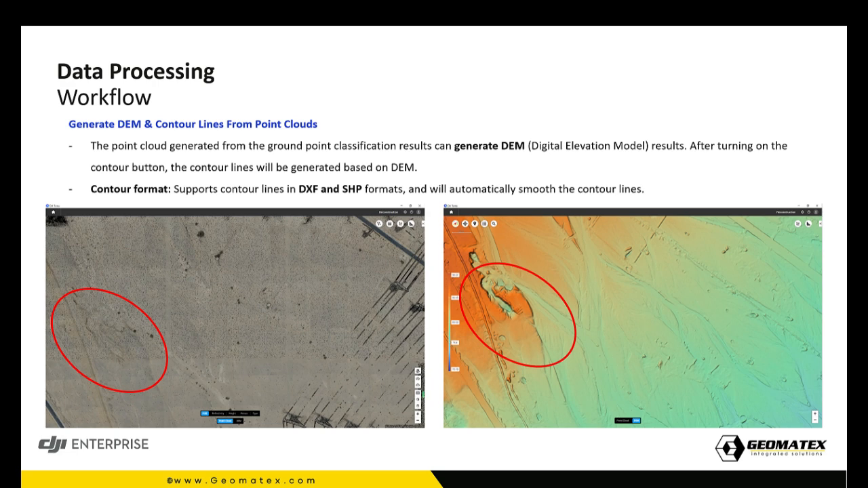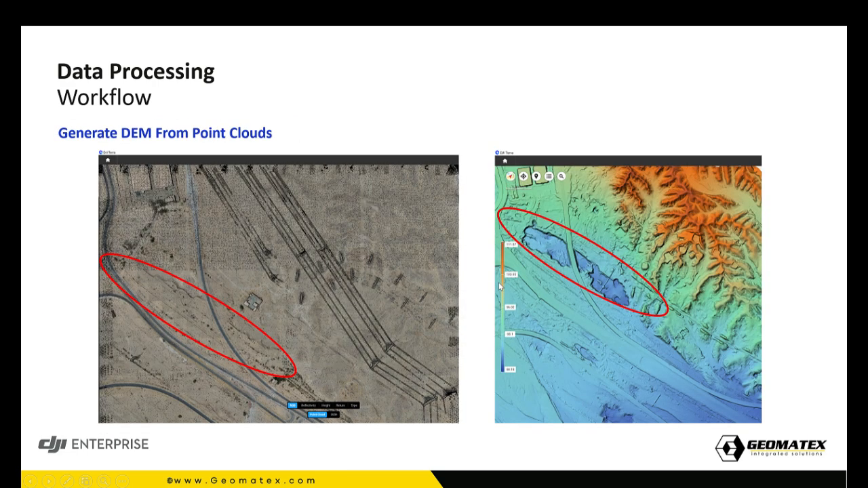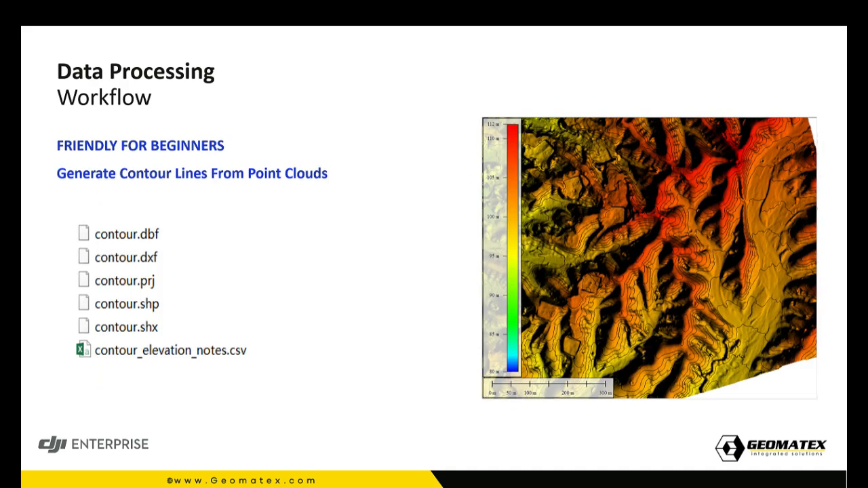Also, there is the value of the digital elevation models, because from the point cloud you cannot recognize the difference in height, but here you can see it very explicitly. Even the earthwork which had been done for this road, you cannot see it here, but you can see it explicitly here. So how to generate a digital elevation model from a point cloud can be done very easily in DJI Terra. Of course, you can also generate contour lines from point clouds.